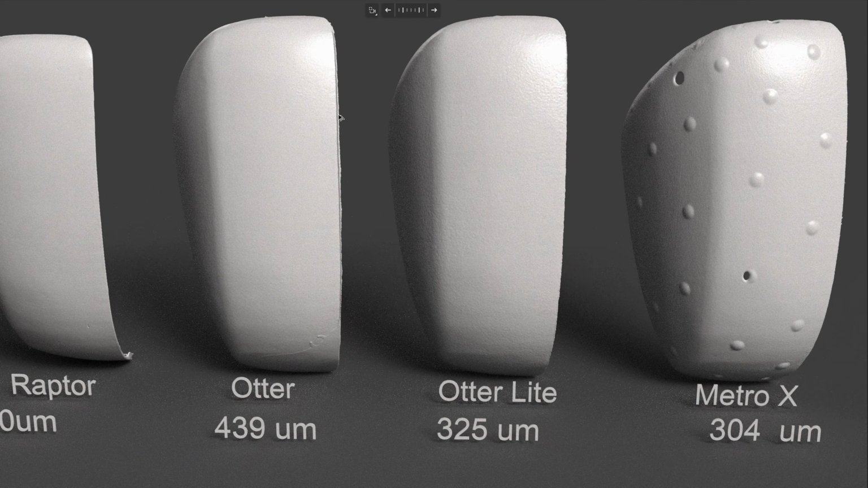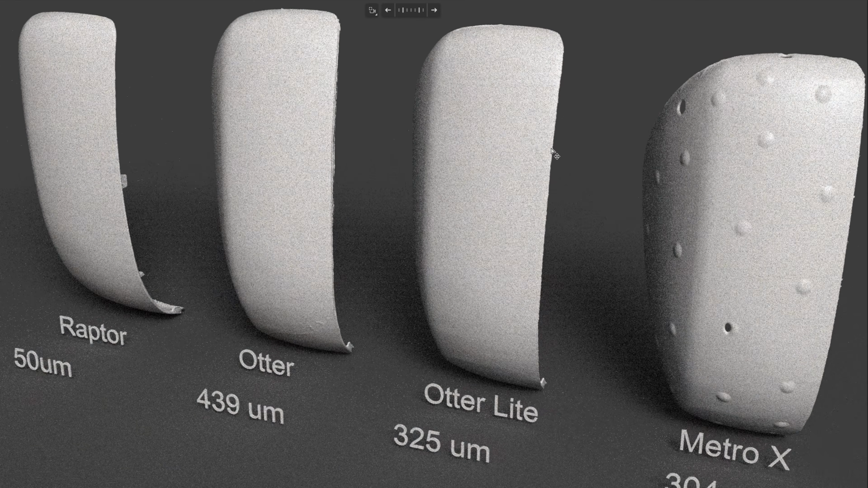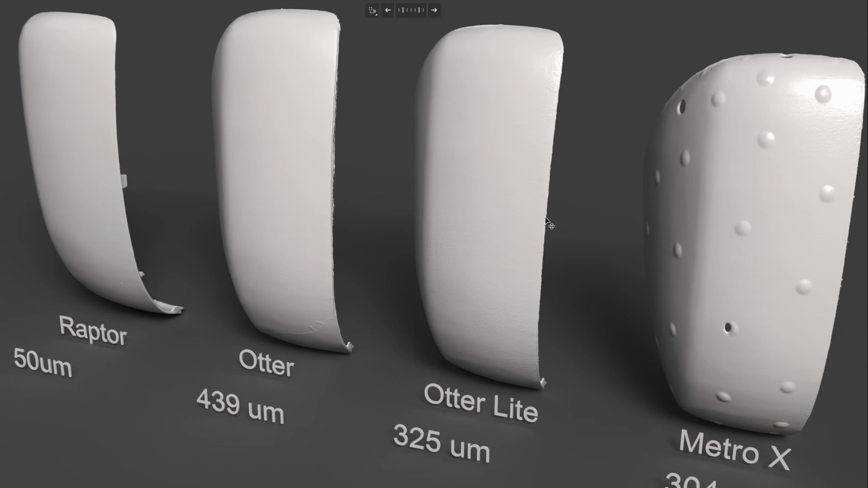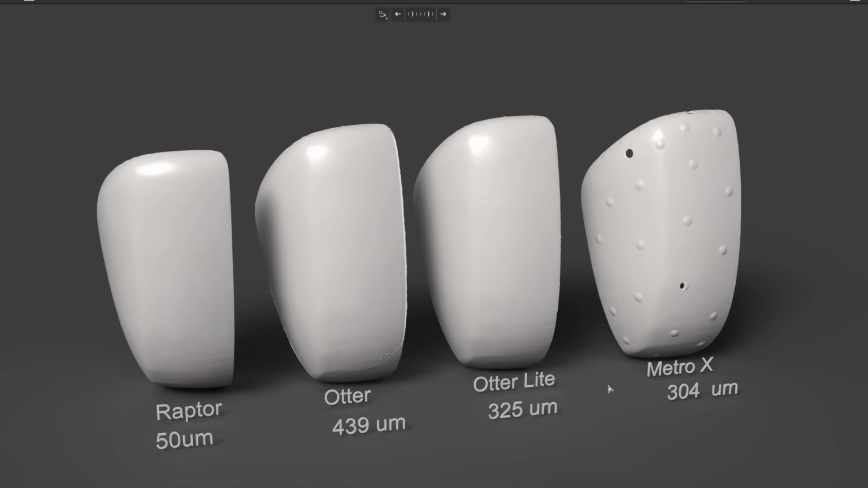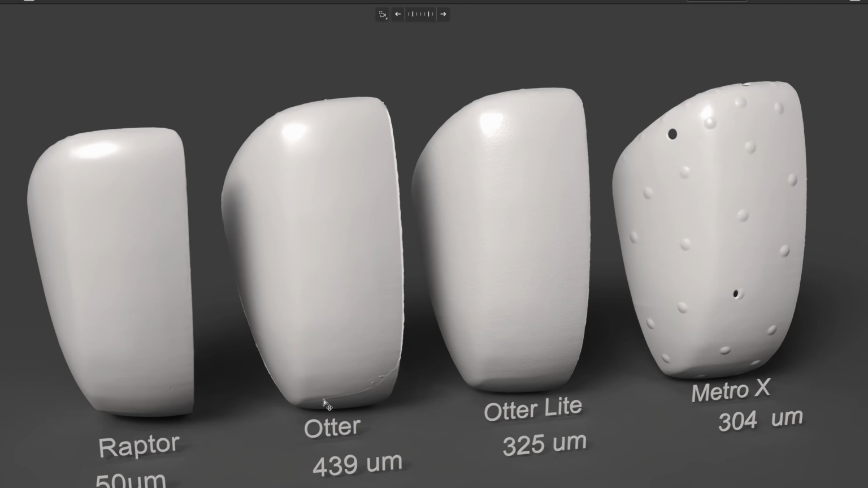The Otter original gives noise. Even though I slide the noise removal to the maximum value, it still gives a lot of noise on the edges of the scan, while the Raptor has no visible noise, and the Otter Lite gives a little bit of noise on the edges. The Otter doesn't do a good job right now. It has noise on the boundary much higher than the Otter Lite.